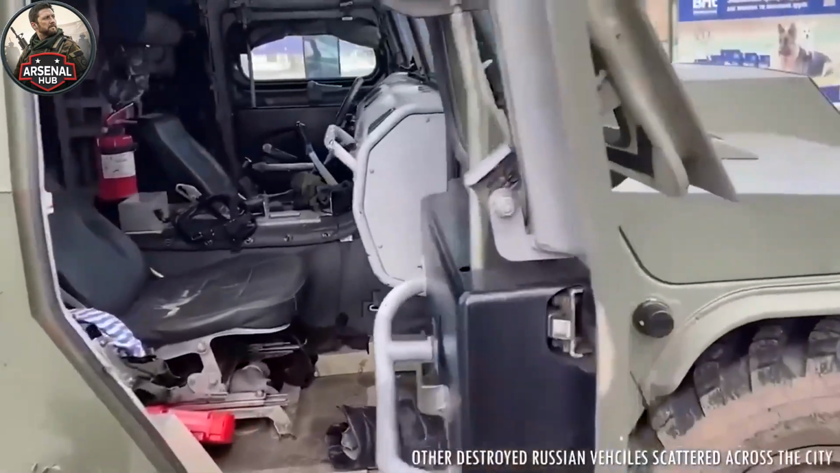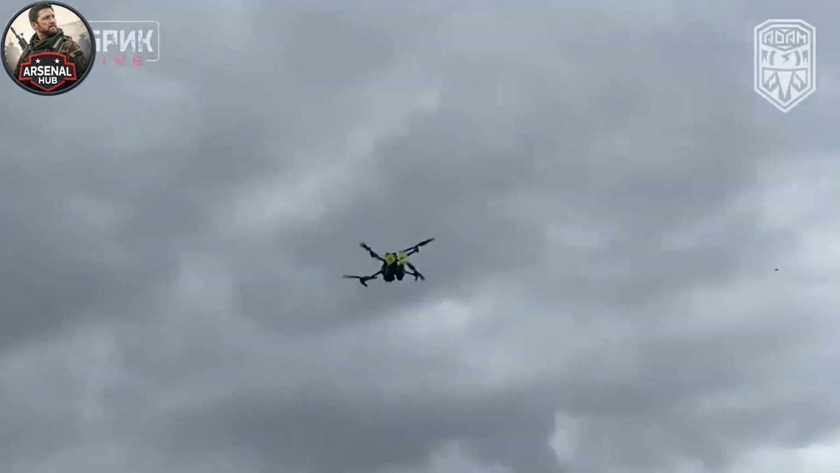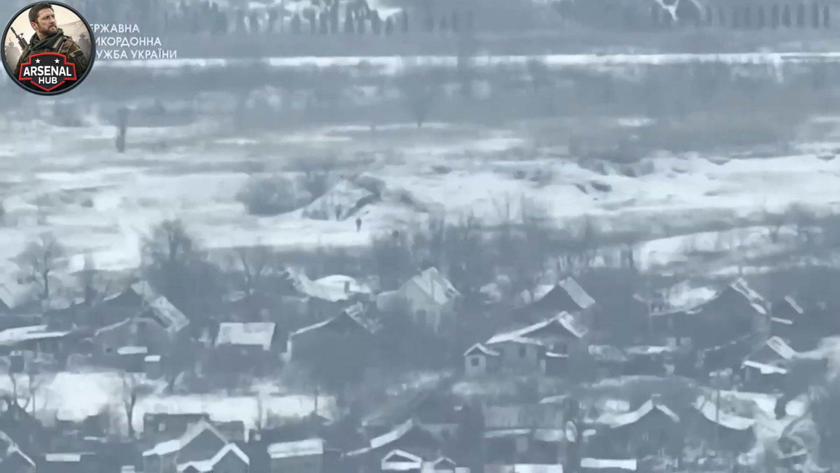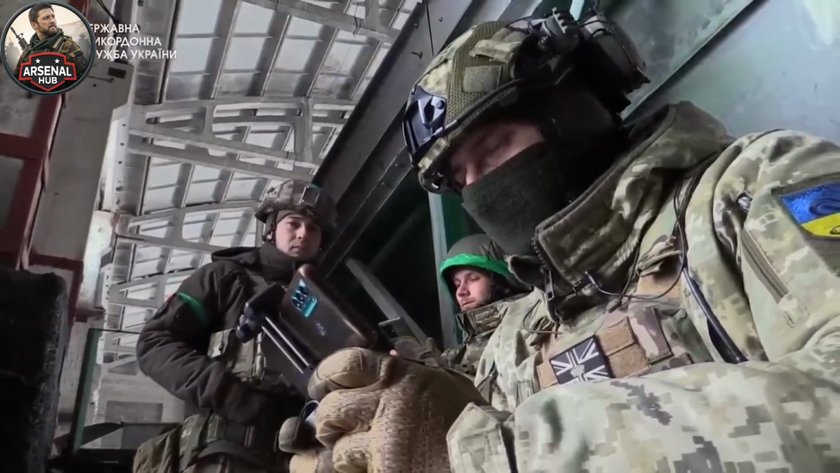The lead BTRs in the column tried to push the disabled lead vehicle off the road to create an exit, a maneuver that required them to stop and engage the disabled vehicle at close range, and that presented their flanks to the drone operators in the tree line.